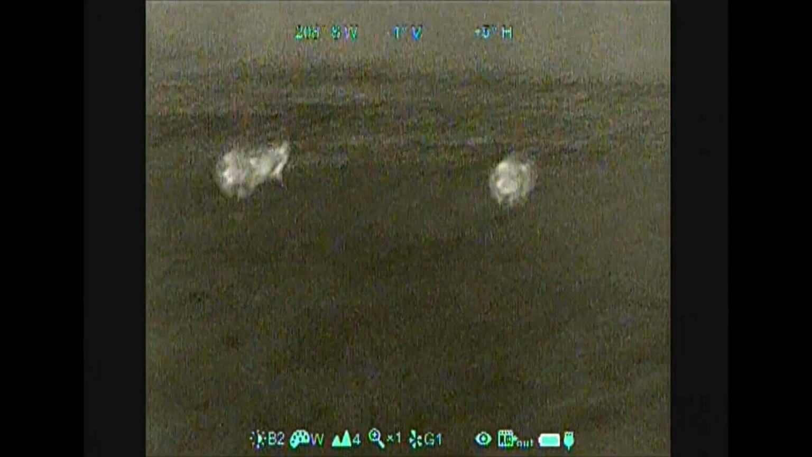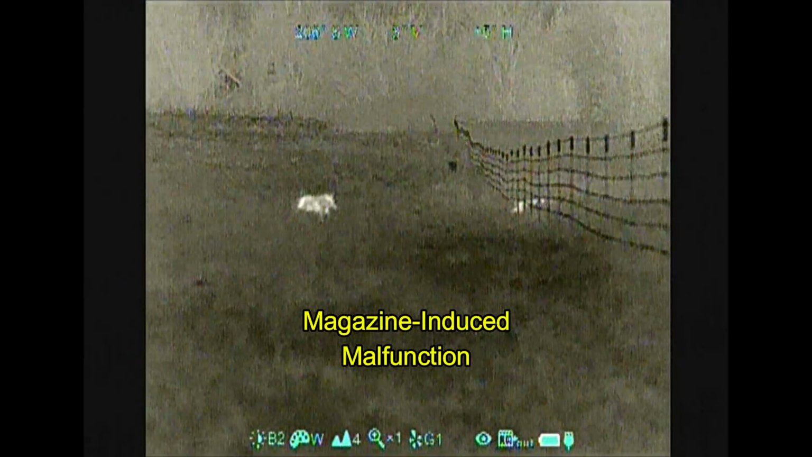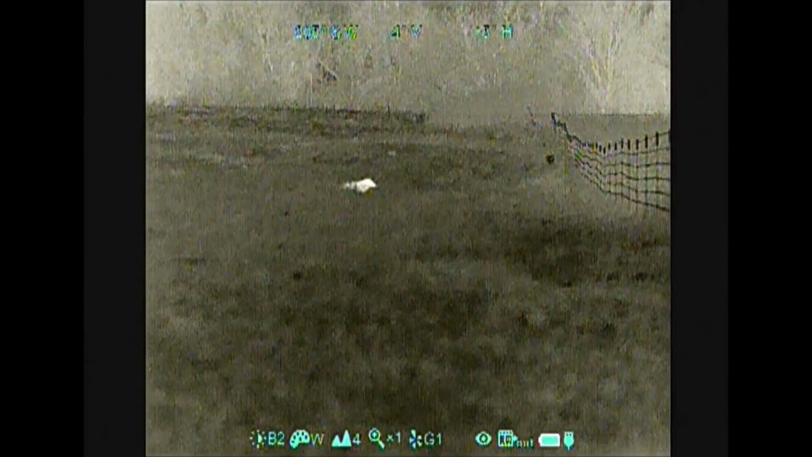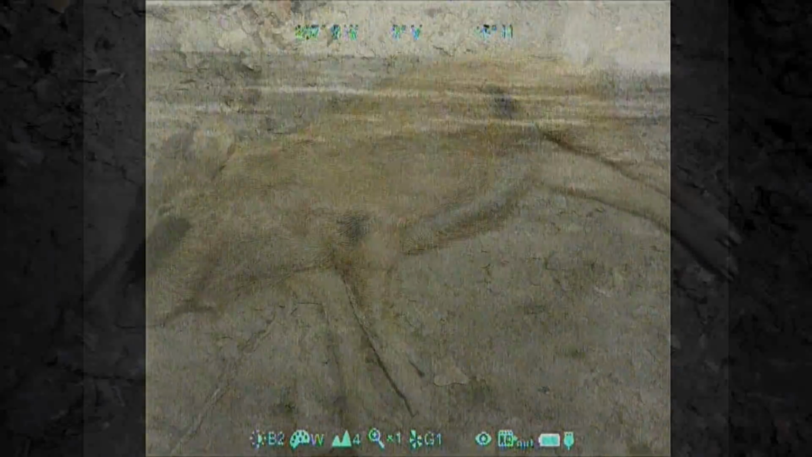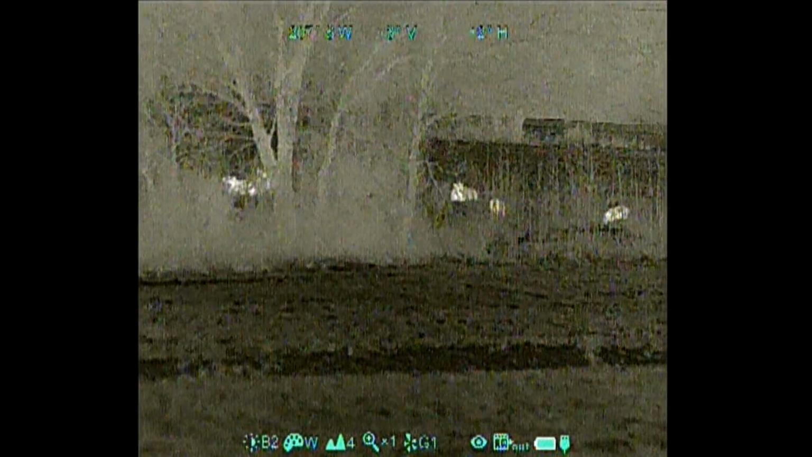First shot missed. Bunch of hogs go running right by. Second shot misses. And the hogs are running through the fence because Ben has had a malfunction. So from that group we came away with just the one hog. It turned out to be a 60-pound male. And Ben has scrapped that magazine and changed it out for another one.